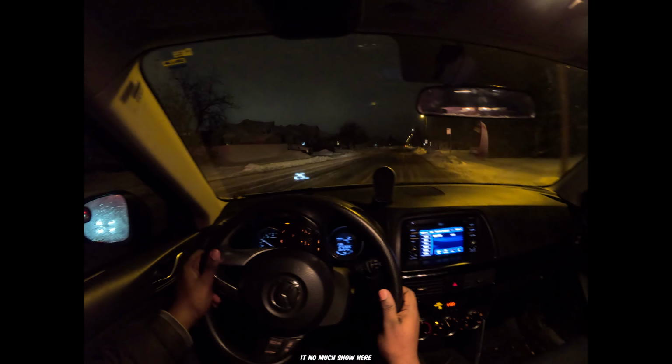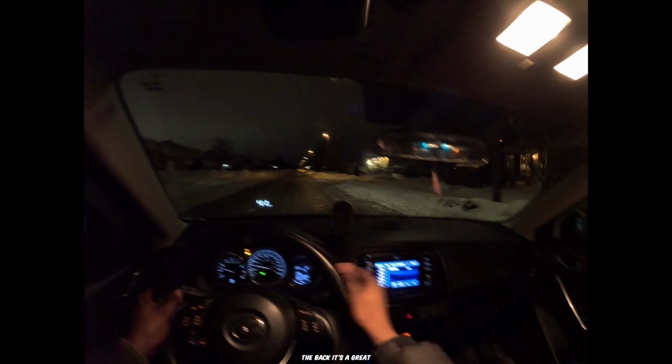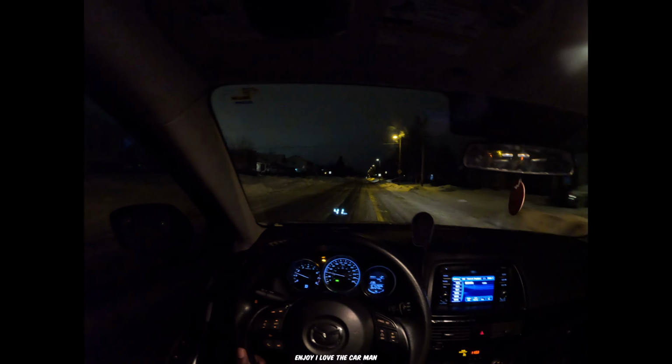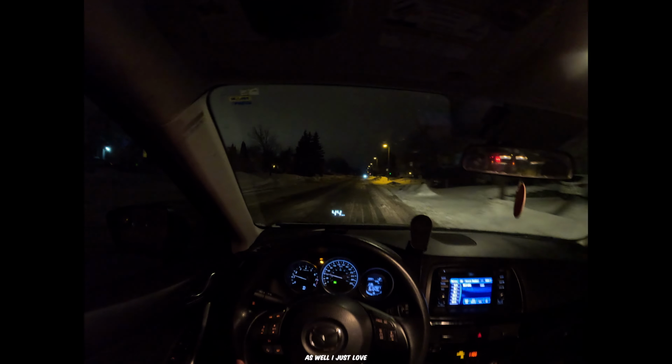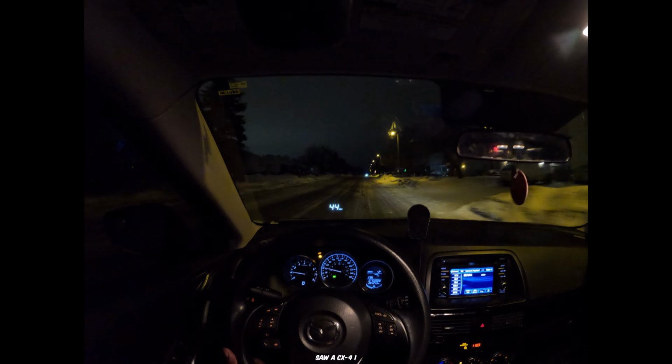Push it. Not much snow here, which is good. All right, come on. It's a great car if you're looking for a reliable car. Let me clean the back. It's a great car if you're looking for a reliable car, a car that you really enjoy. I love the car, man. My next car is going to be a Mazda as well. I just love what they stand for. I didn't know anything about Mazda, and all of a sudden I saw a CX-5. I was like, okay, wow, let's try out the car, and I've loved it ever since.